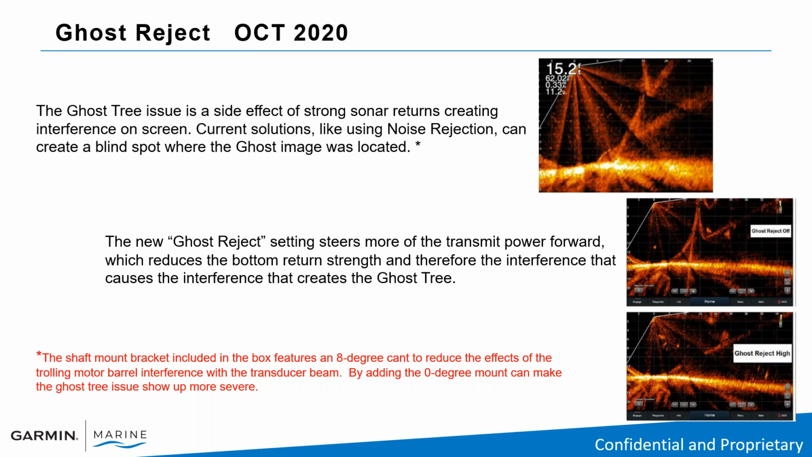One thing I do want to talk about is the new Ghost Reject menu. This came out in October of last year in our software update. So if you don't have the Ghost Reject feature, you need to do your software update. The ghost tree issue is a side effect of a strong sonar return, creating interference on the screen. The current solution is using noise reject, which can create a blind spot where the ghost image was located.